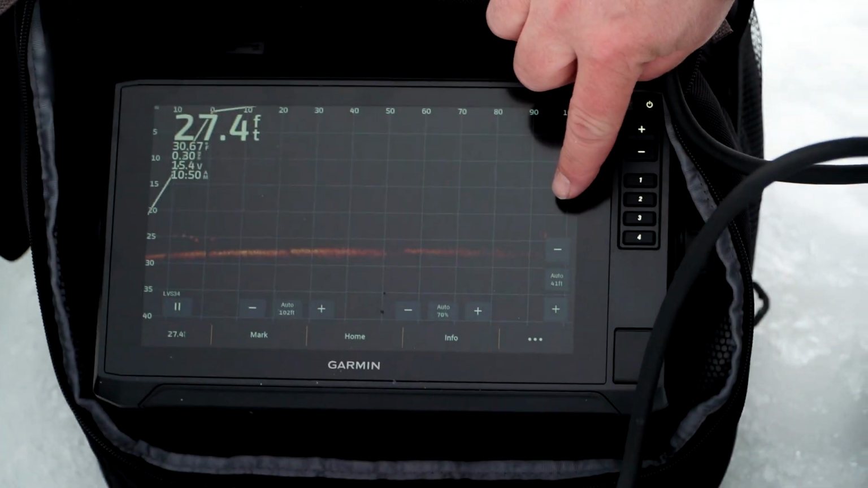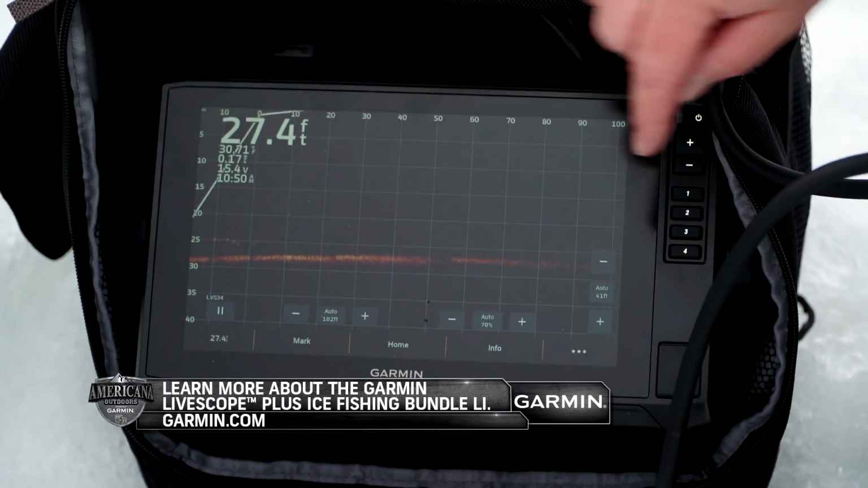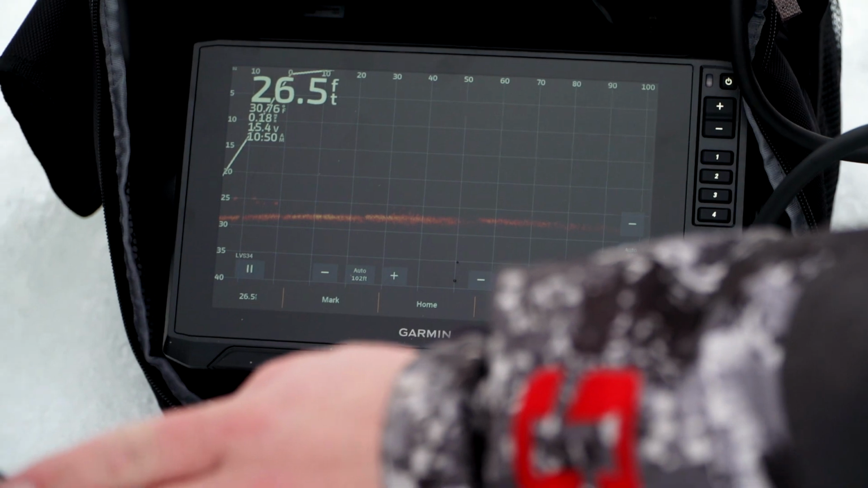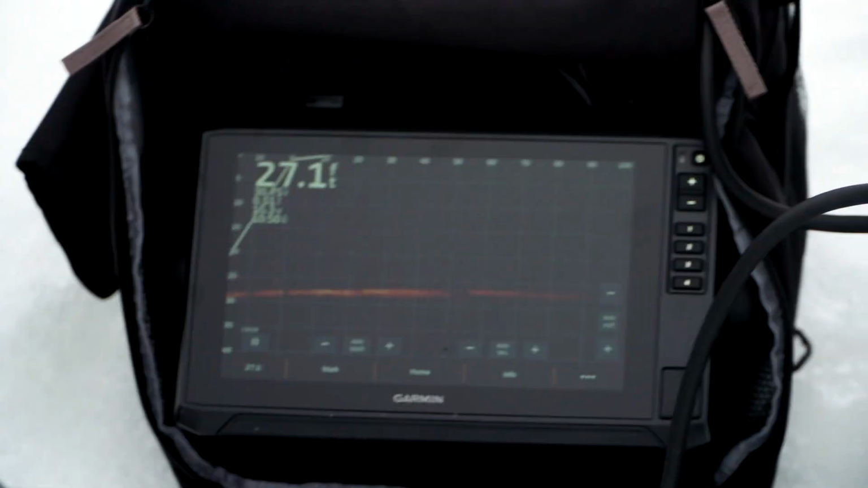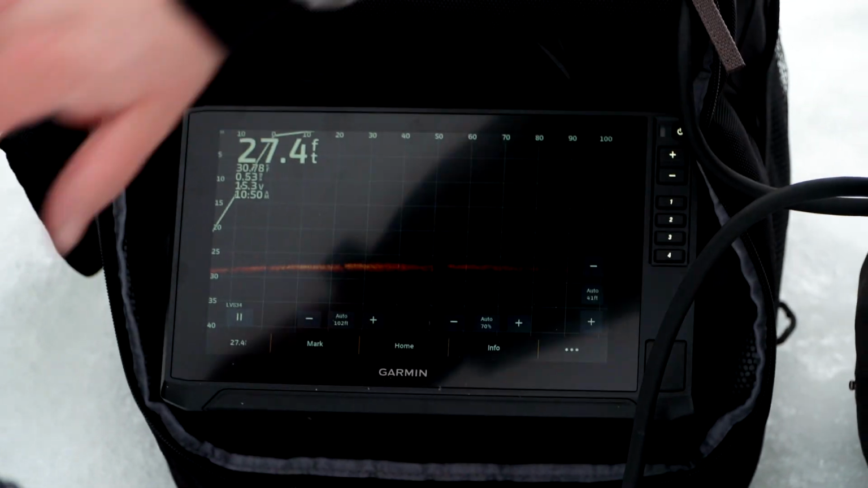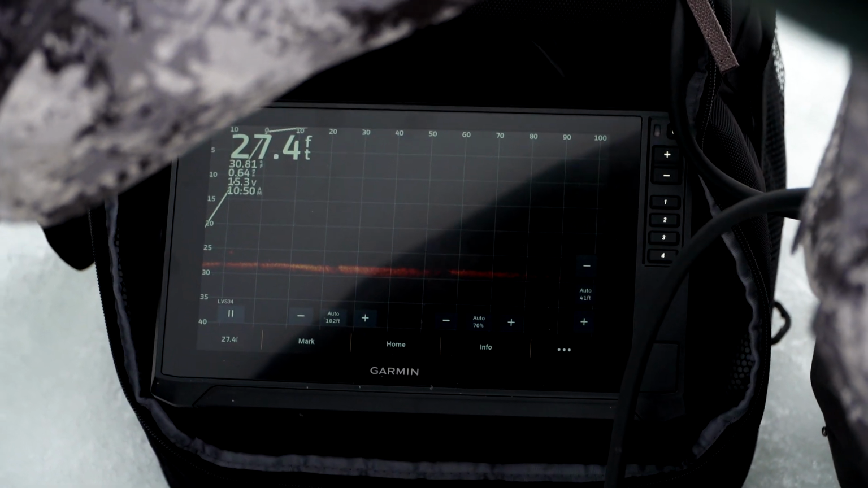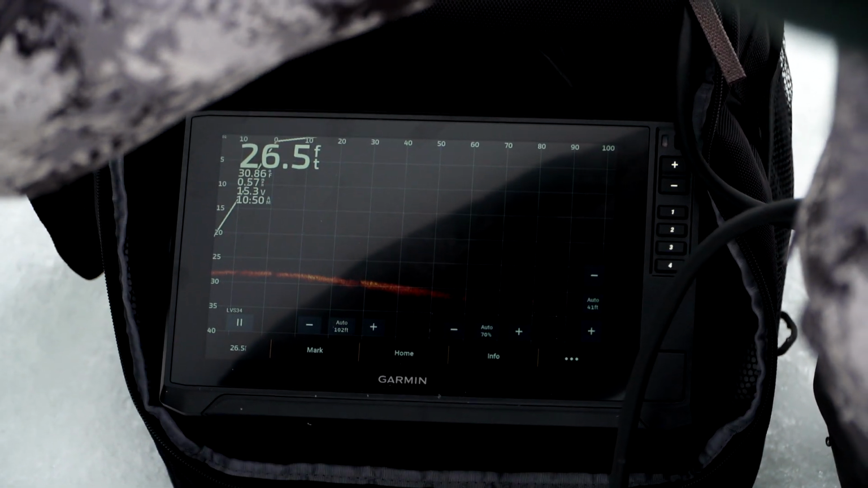Pretty good school of crappies. We got a few of them right under us. They look a little bit smaller, but we got some at 100 feet. And so wherever this pole is going to be pointing today, that's where our transducer's looking. Okay. So, and they're moving already, as you can see. Dang. So we'll just keep spinning. 100 feet's kind of far if we can find them closer.